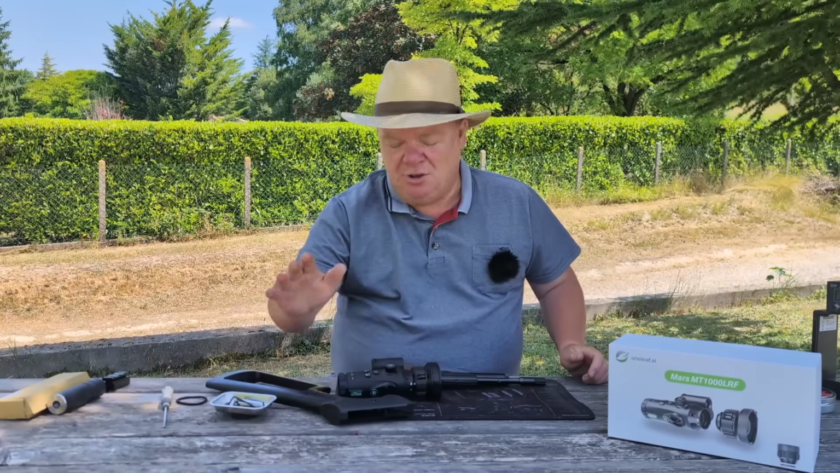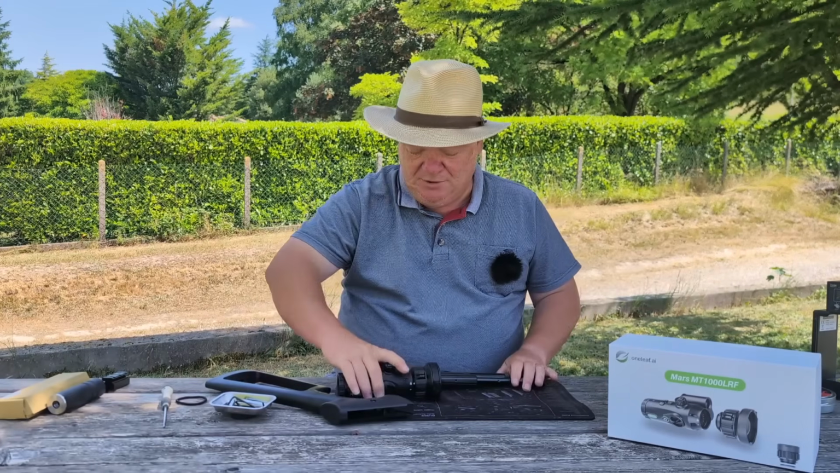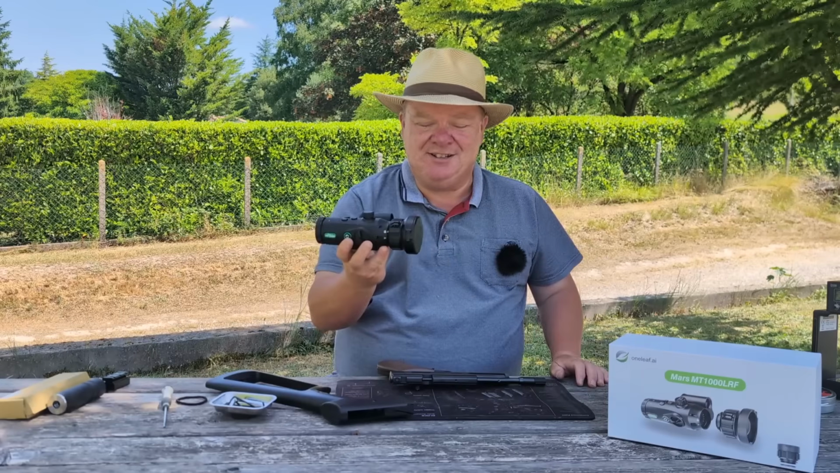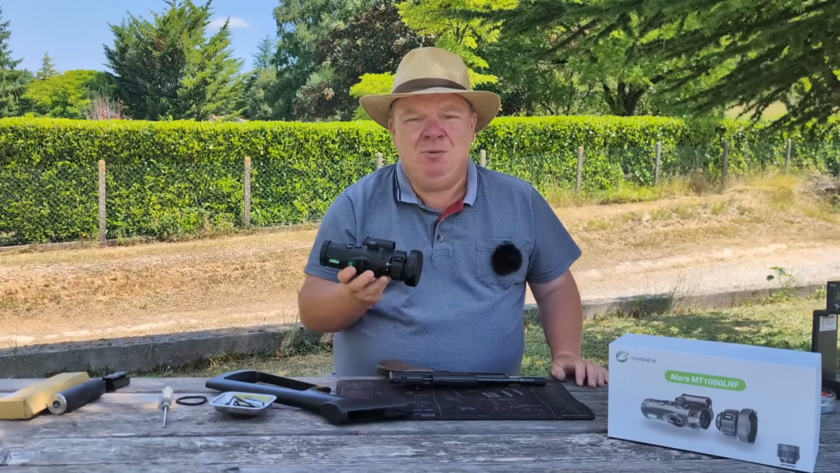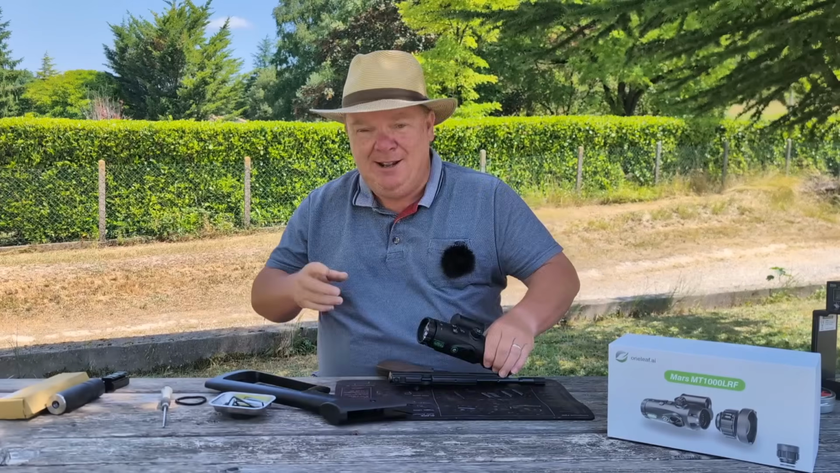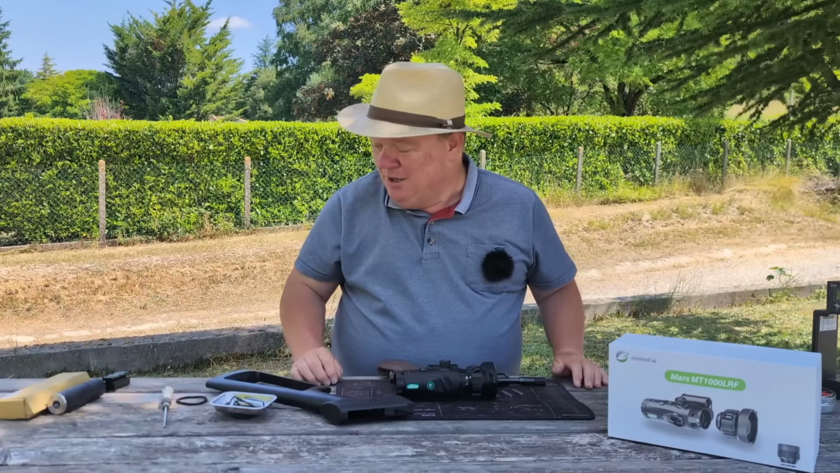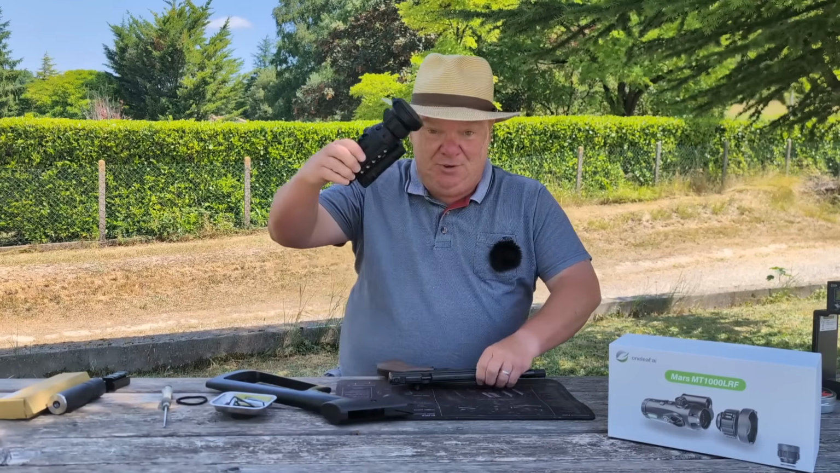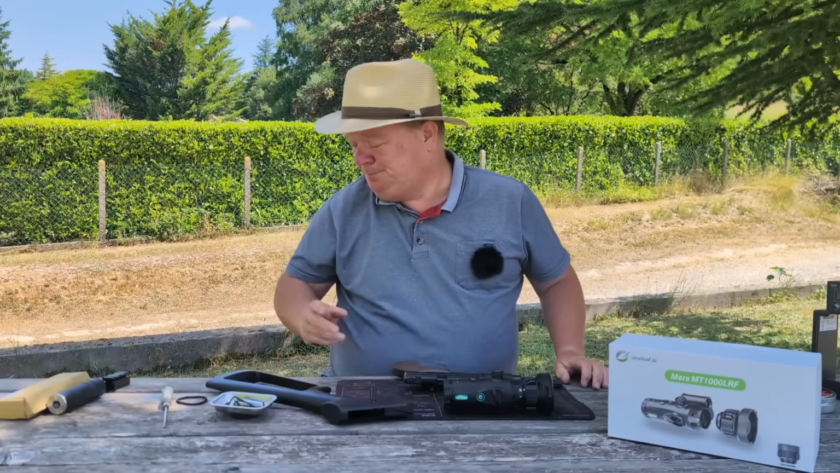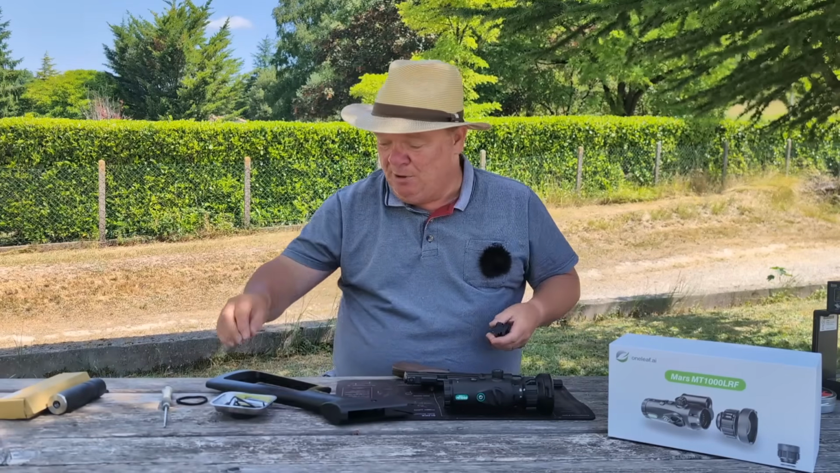I've seen lots of people do this. People do this because they fit these scopes. That'll go on a centre fire, it'll go on a 308. People will be shooting at hundreds of metres. Yeah, nobody's put it on a cheap air pistol. This is a world first. Call Norris McWhirter. Get him on the phone. So, yes, we're going to mount that onto this. That's what we're doing today. That took a long time to explain, didn't it? I'll be speedy now. I will.